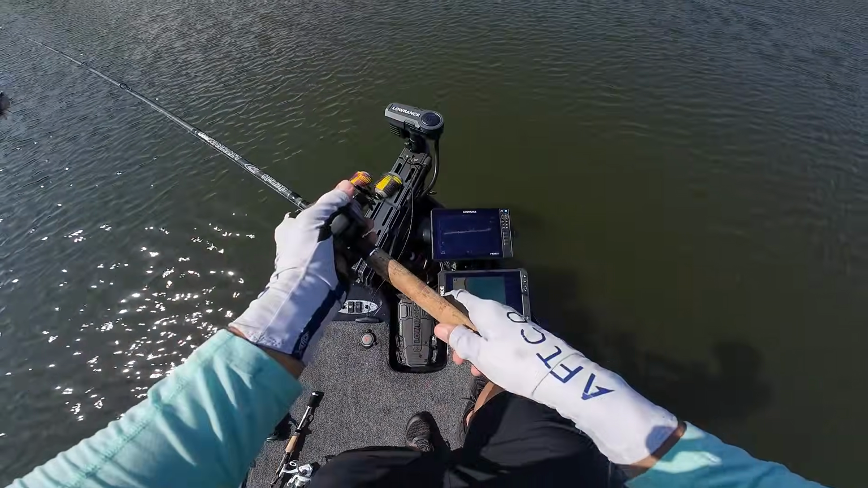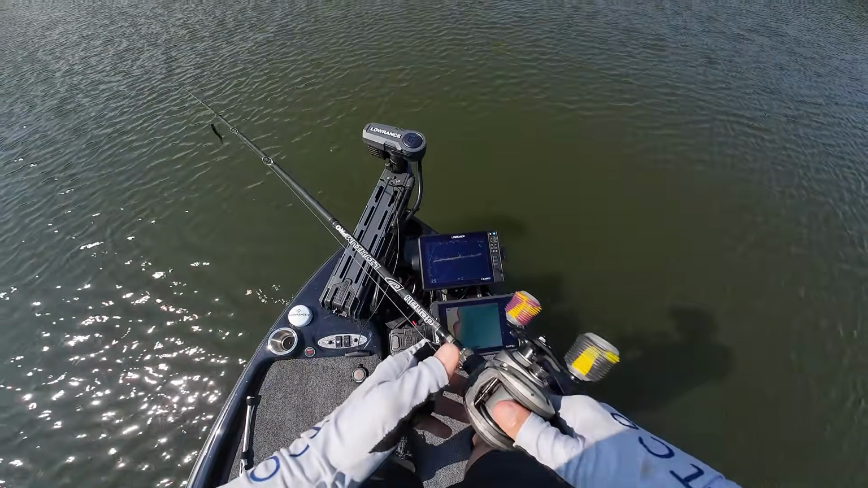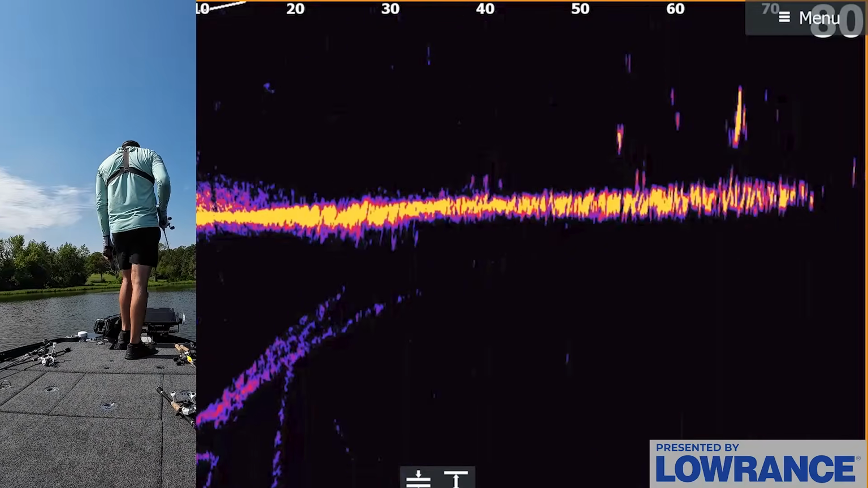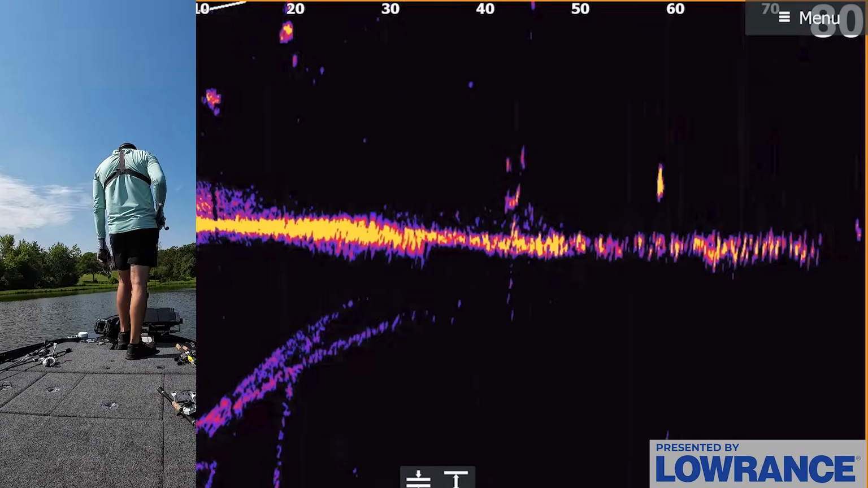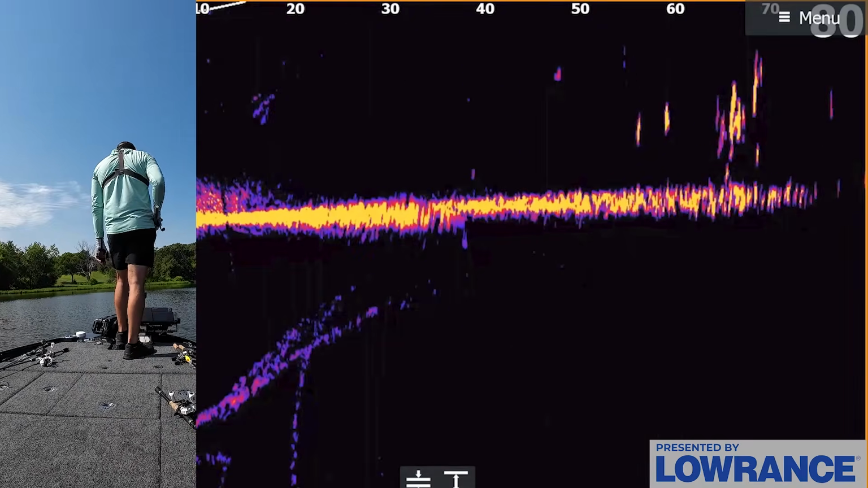And we're just on a brush pile that we marked. It's literally right in front of the boat here on our waypoint. And there's some shad around this area, and I'm actually using a brand new update from Lowrance. That's the reason I came out here today, to be honest, because I wanted to go to a shallower, dirtier lake with a lot of cover in it.